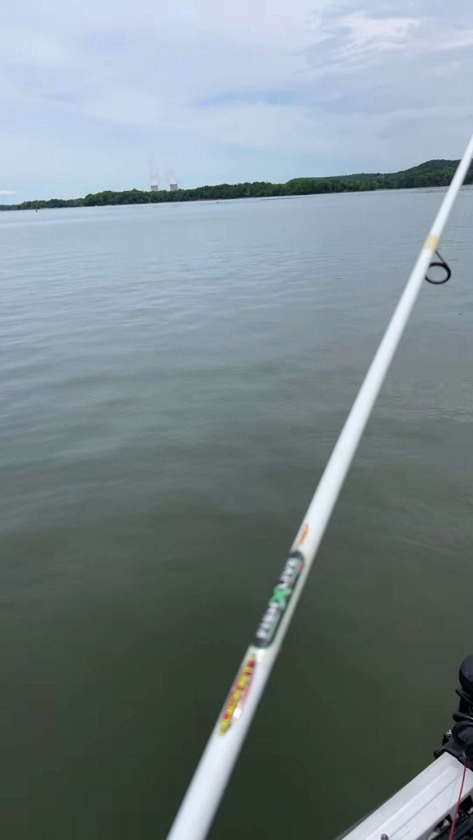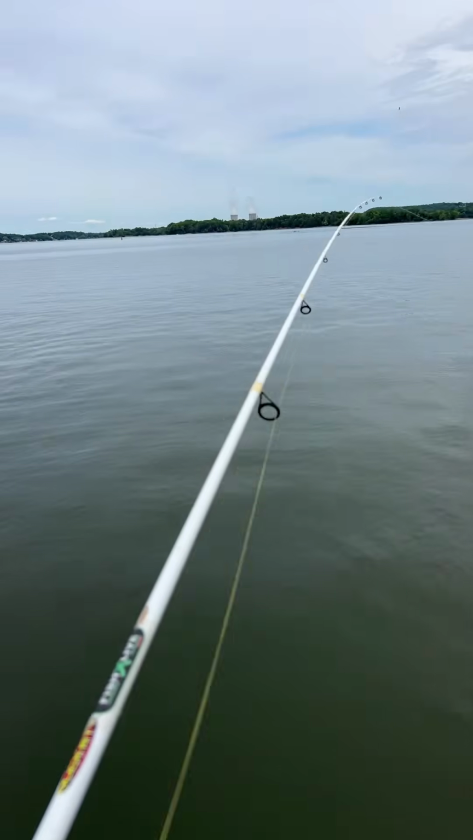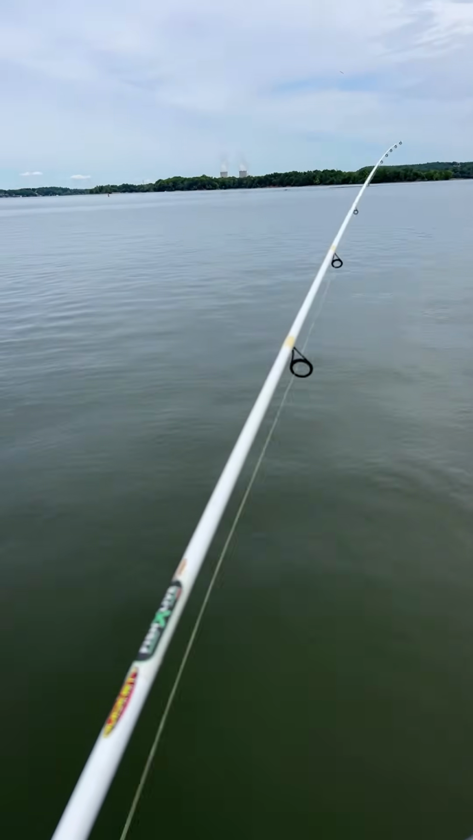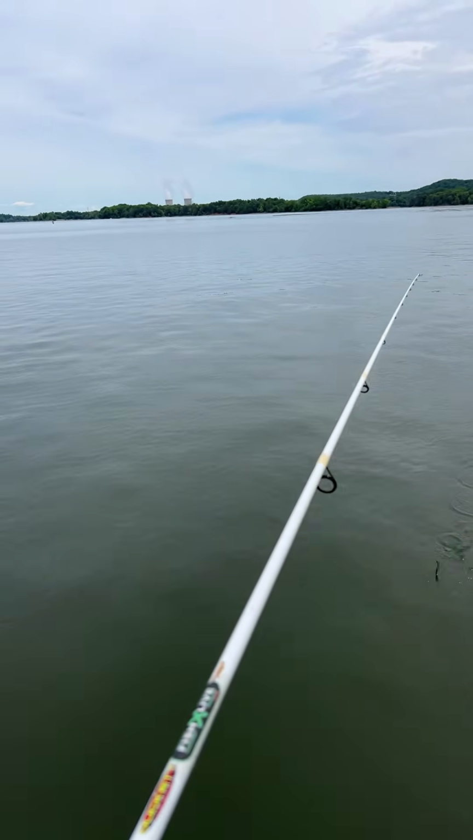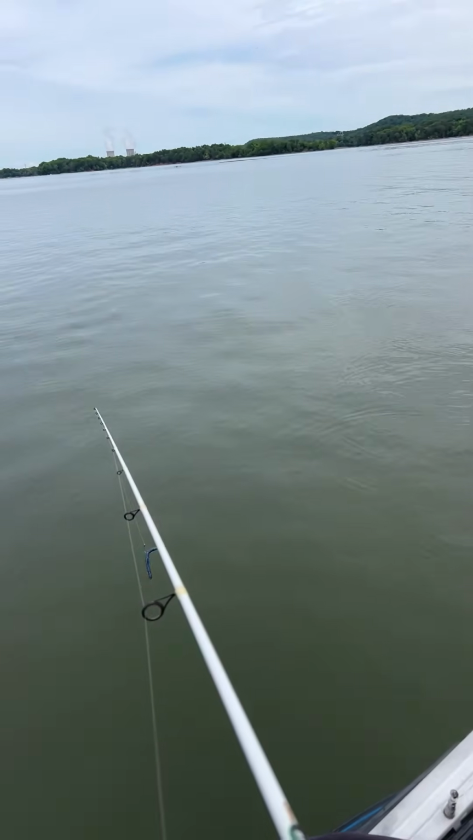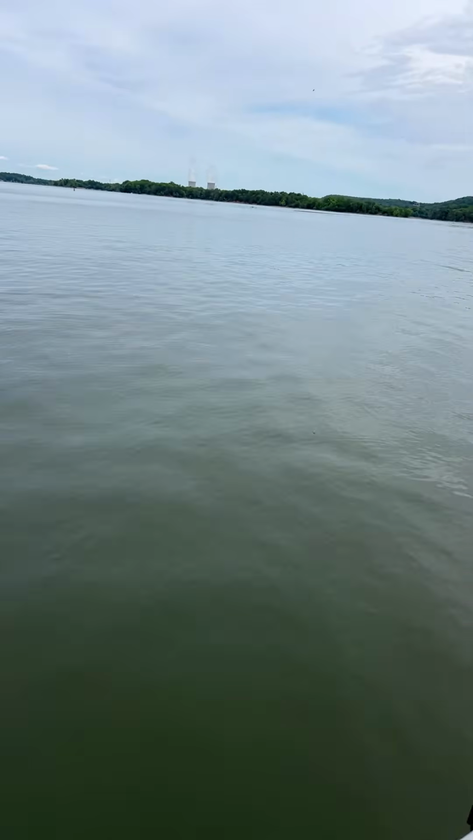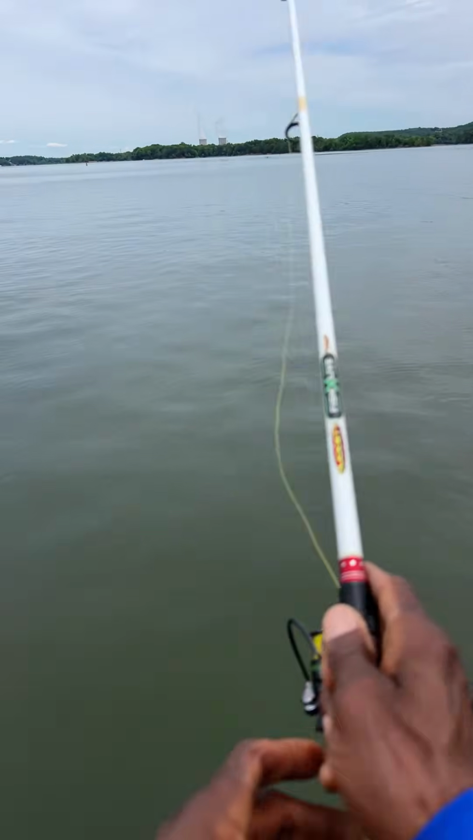So I've already left the creeks, Frisco. That's what I was doing earlier. So that's where I've been catching my fish at. So on my way back to another creek, I decided to stop out here on the ledges. Spend about 15, 20 minutes out here just to see what I can see.